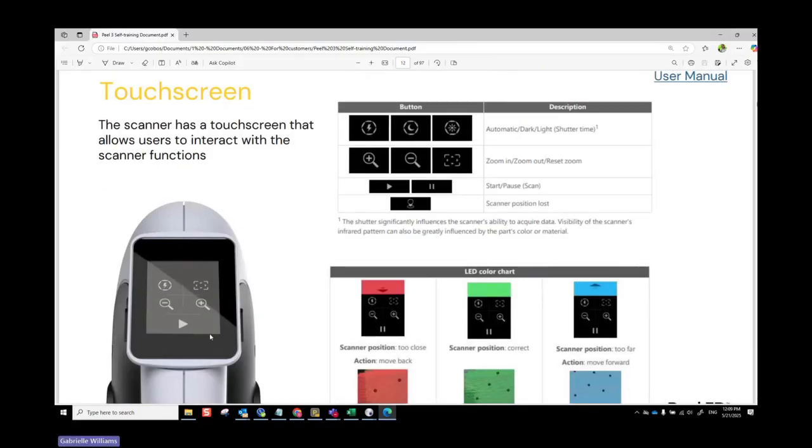So while you're scanning, you're going to see the light on the back of your LCD screen change. It's going to be either red, green, or blue. Sometimes you're going to get a little icon that's kind of gray, and that's just indicating red means you're too close. So you do need to bring the scanner farther away from the part.